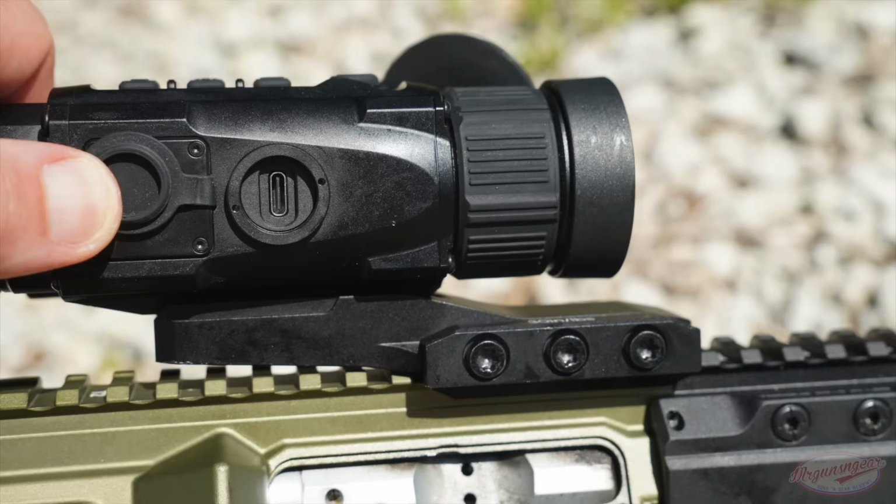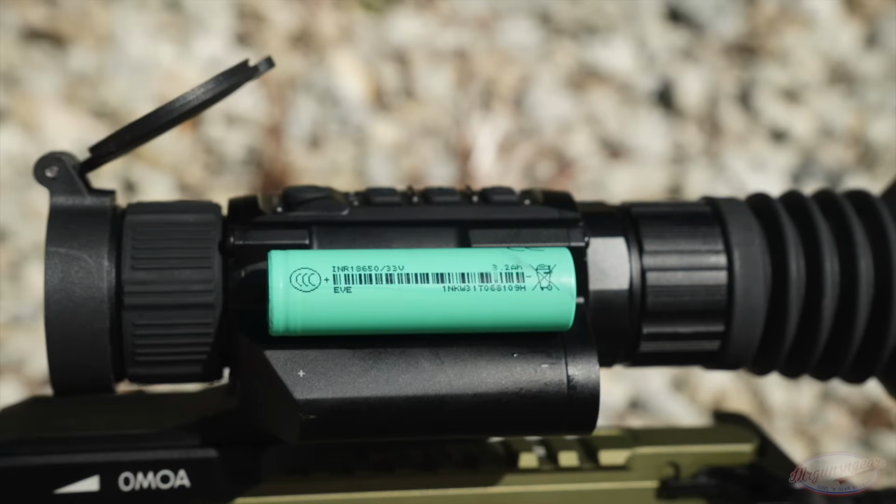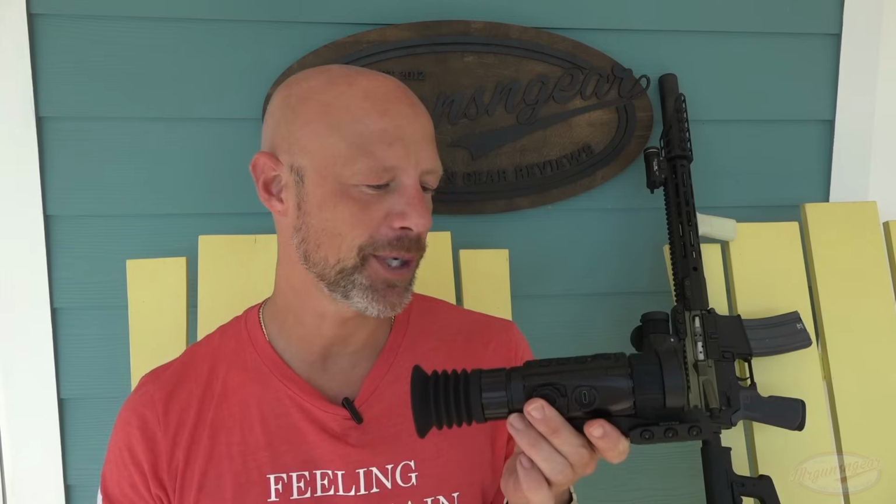Obviously we have our front cap there that I definitely recommend keeping closed if you are not looking at it, because of course that lens right there is what enables you to see. You don't want to get it all messed up. We have a USB-C port over there, and then we have our battery on this side. Interesting thing to note that I didn't know when I got it in, and I tried charging it through the port, and I was like, man, why is it not charging? It doesn't actually. If you pull your manual up, that's not actually what it's for.